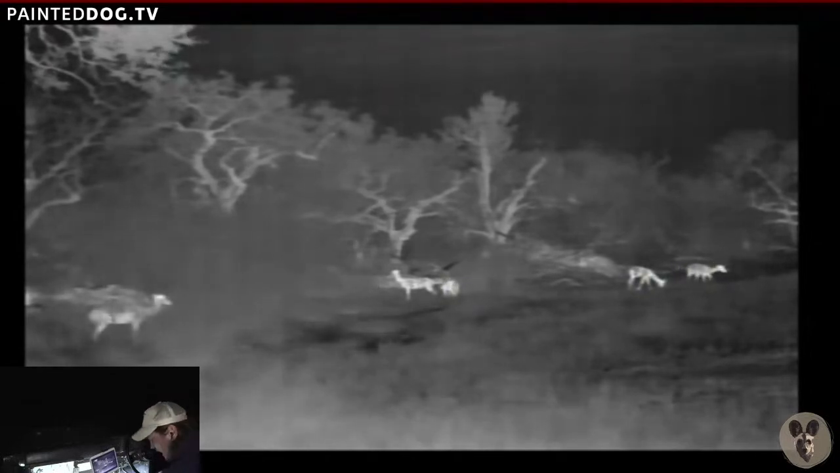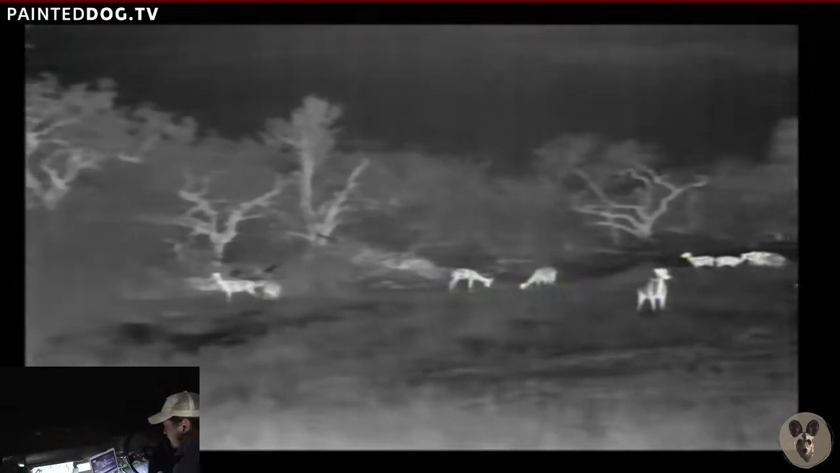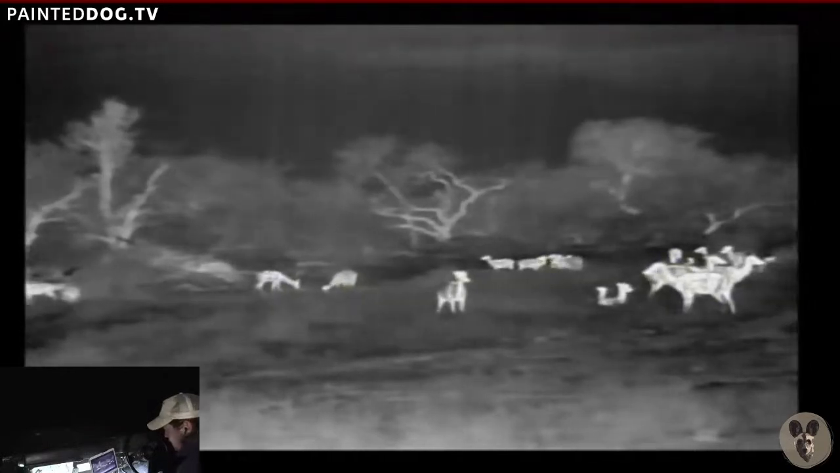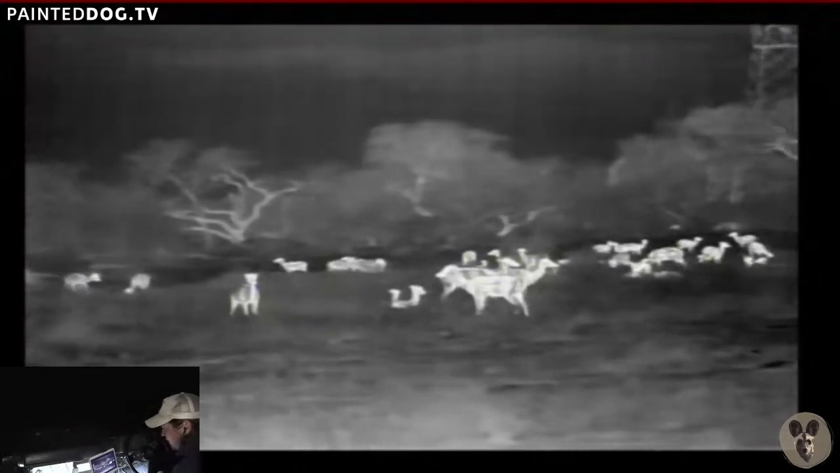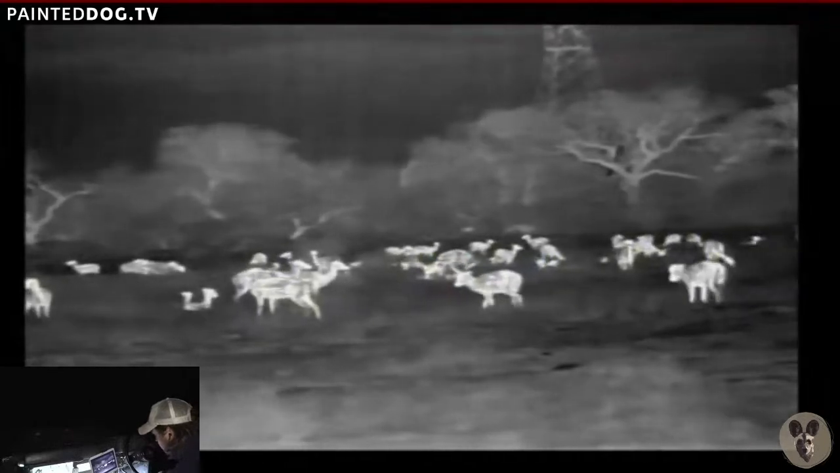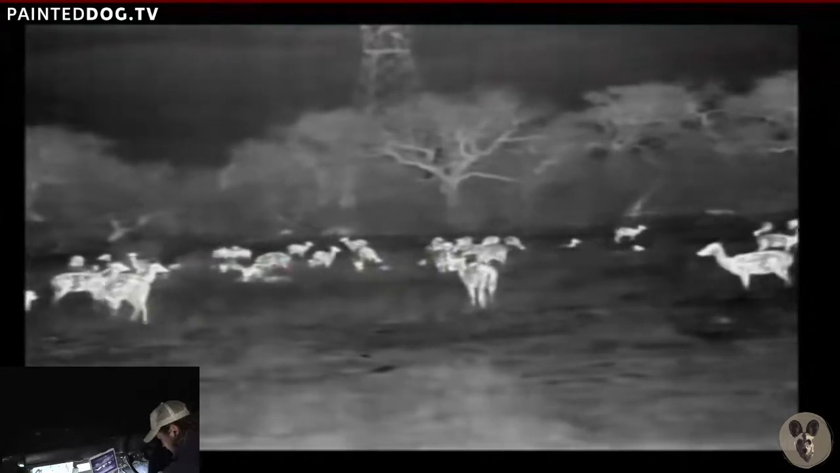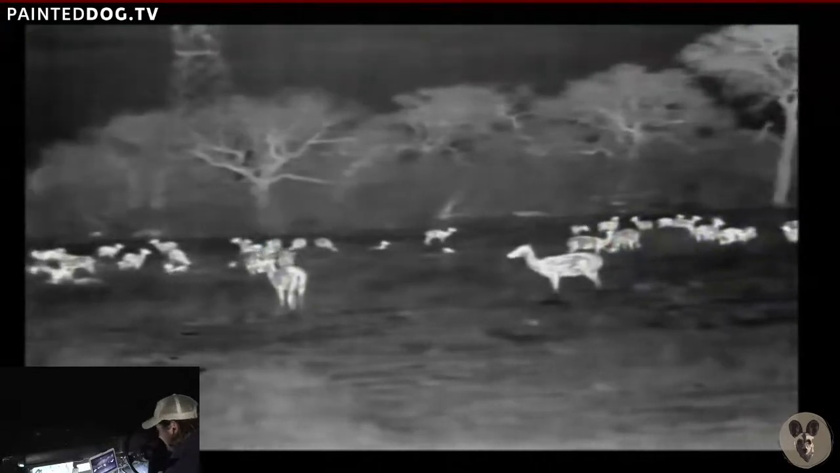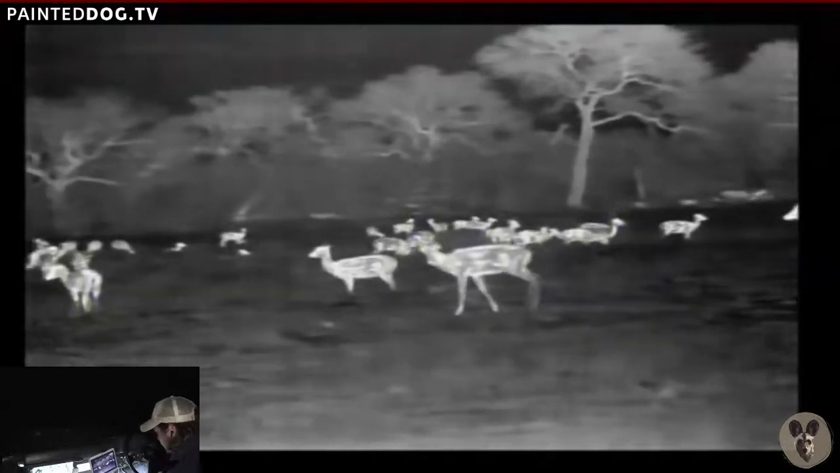Okay, so thermal is live. So you can see lots of impala. I just want to see if we can maybe spot a jackal or wildebeest or something else. Pablo, hi Pablo. I hope we find a leopard, I really do. I think that'll be absolutely amazing with the thermal.